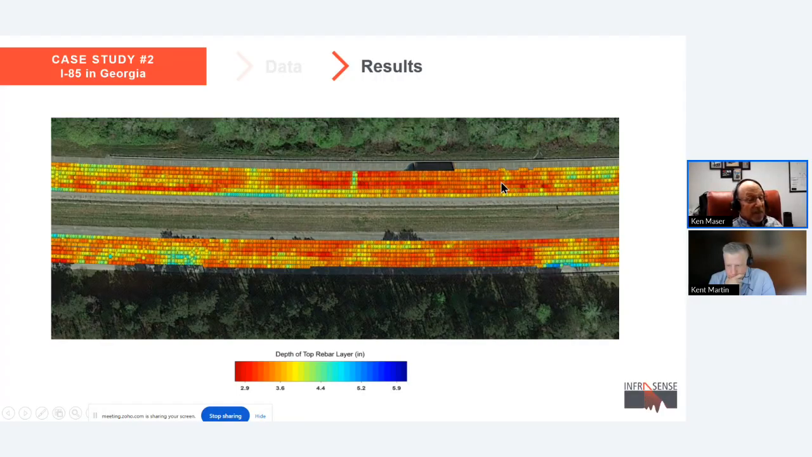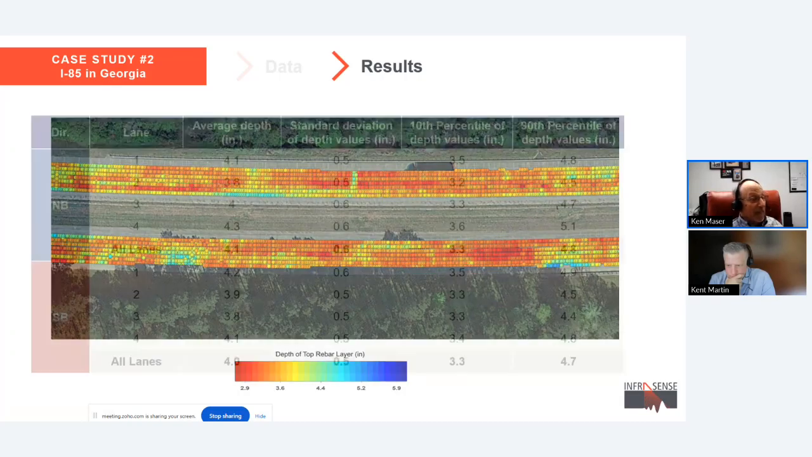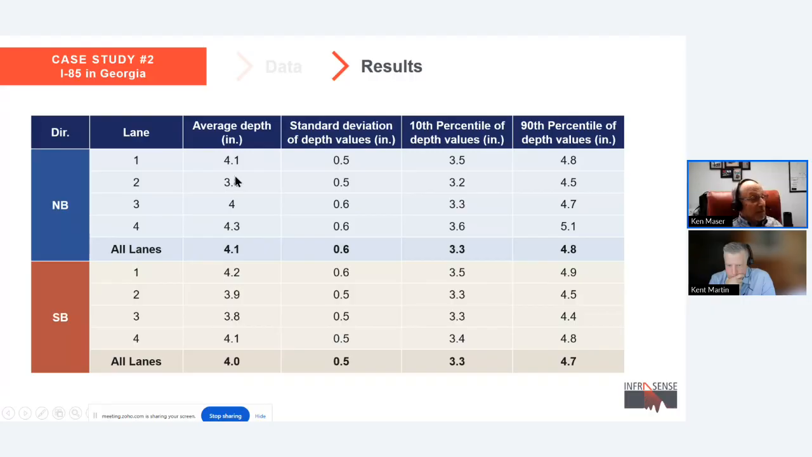So it gave the agency a very clear picture of what sort of rebar depth and variation they had. Also could determine all the statistics, the averages, the max and the min. So basically they could avoid grinding if it was too thin, and know exactly where those areas might be.